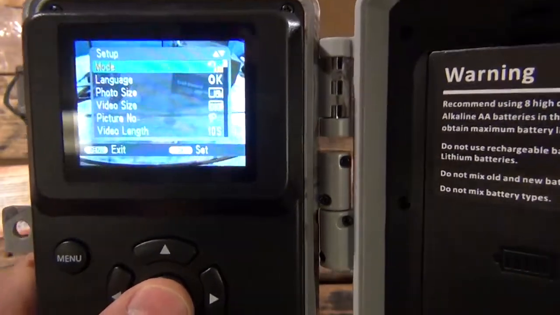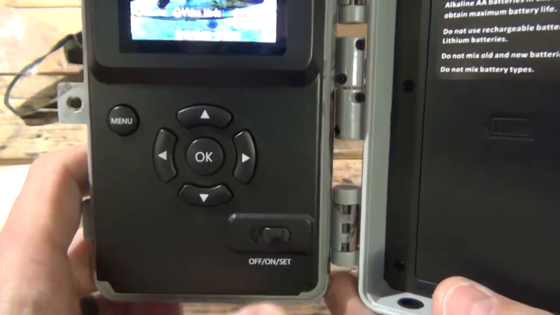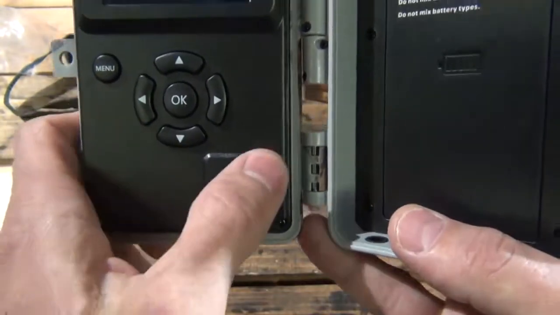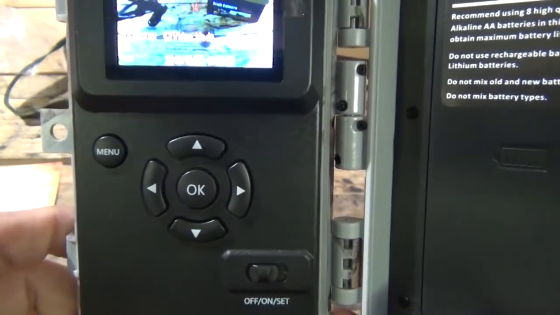So that's it. It's a pretty simple menu. Click OK. And I'm going to click the menu button to get out of here. And the interface is pretty cool. Pretty interesting. Now from here we would just move this switch to the on position. And now the camera would be ready to go.